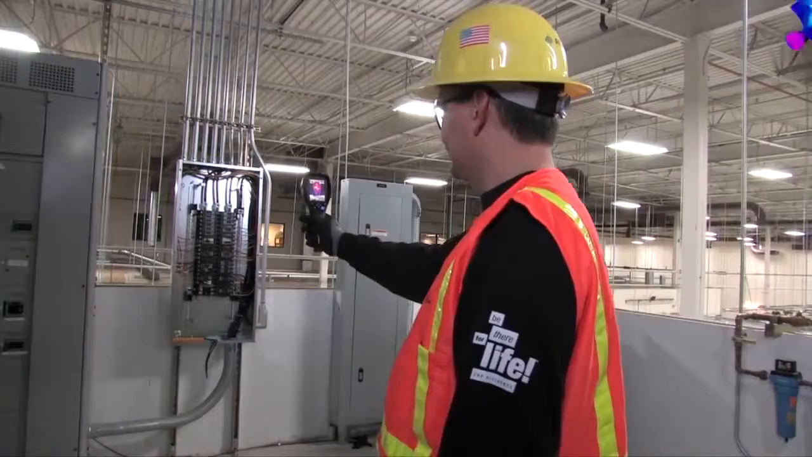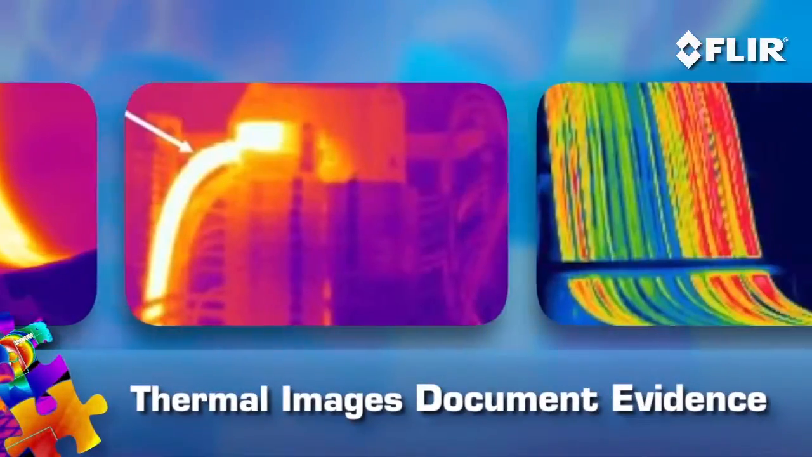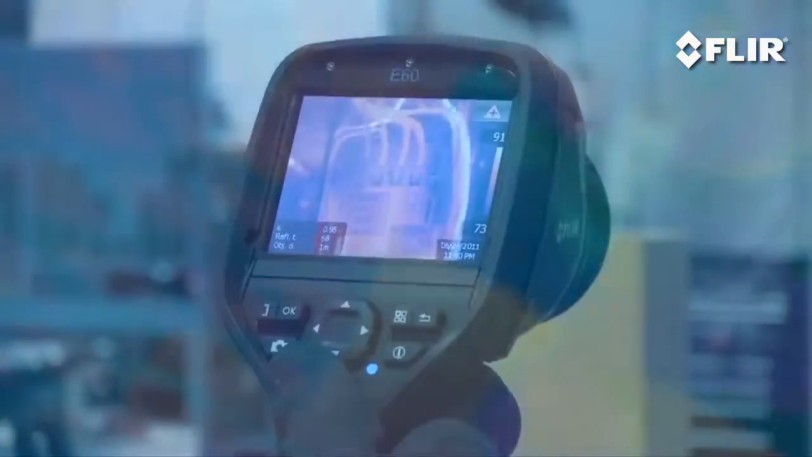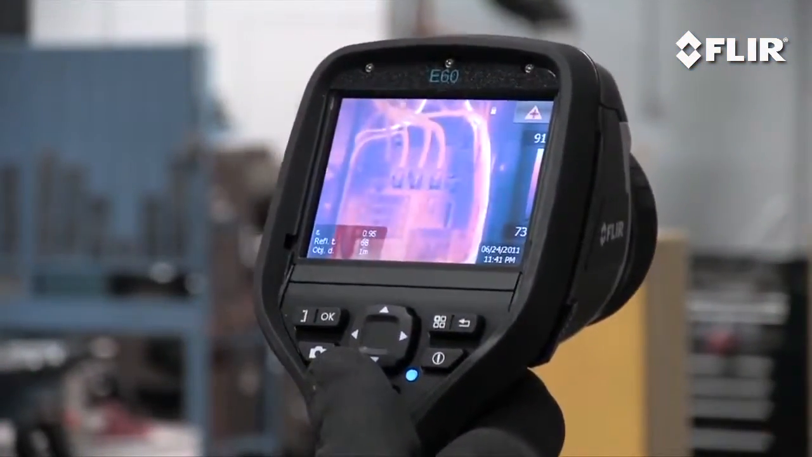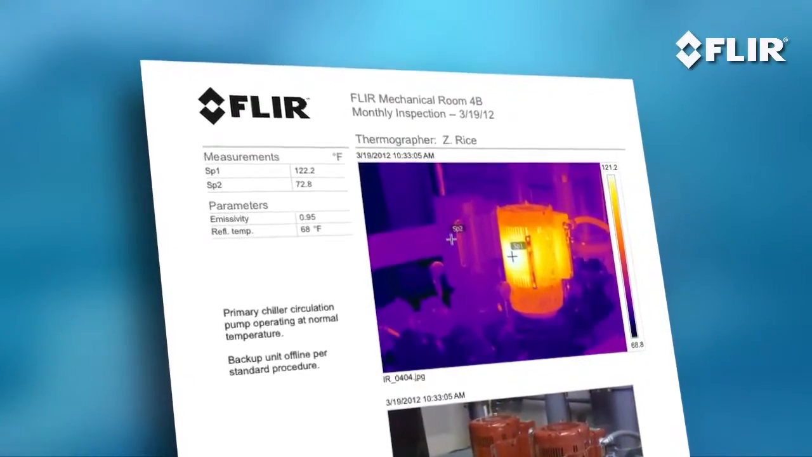With the thermal images and thousands of reliable temperature measurements you capture in every shot, you'll also be able to more clearly document the problem and add extra credibility to reports, like the kind insurance companies require to validate plant safety and equipment integrity. It's pretty obvious what a FLIR thermal camera and a consistent IR inspection program can do for an organization, isn't it?